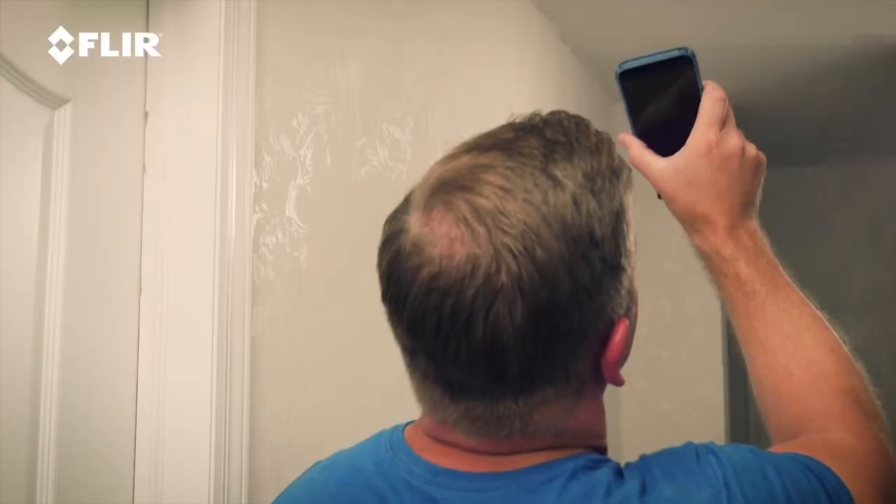So whether you're a homeowner and you want to make sure that your house is buttoned up, if you have a contractor that comes in and does work and you want to check that work, thermal imager is a great way to do that. A lot of the things that you can't see with the naked eye, you can see with the FLIR 1 Pro.